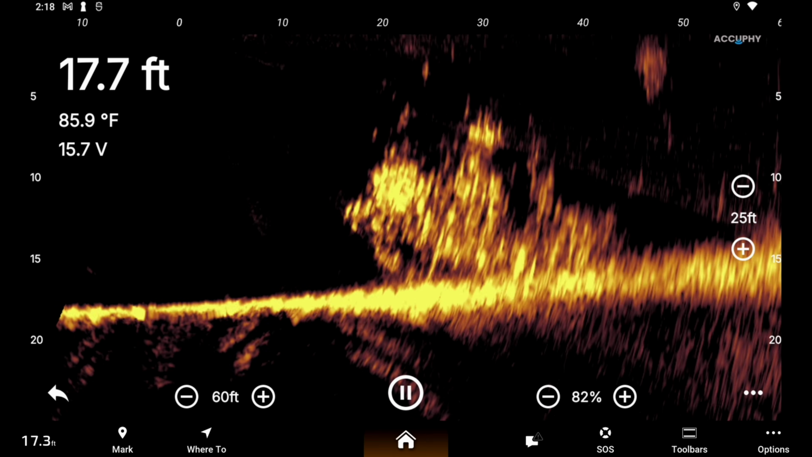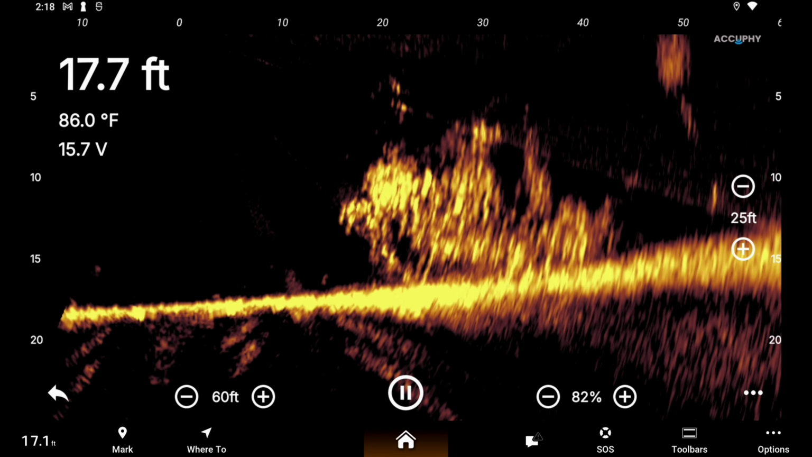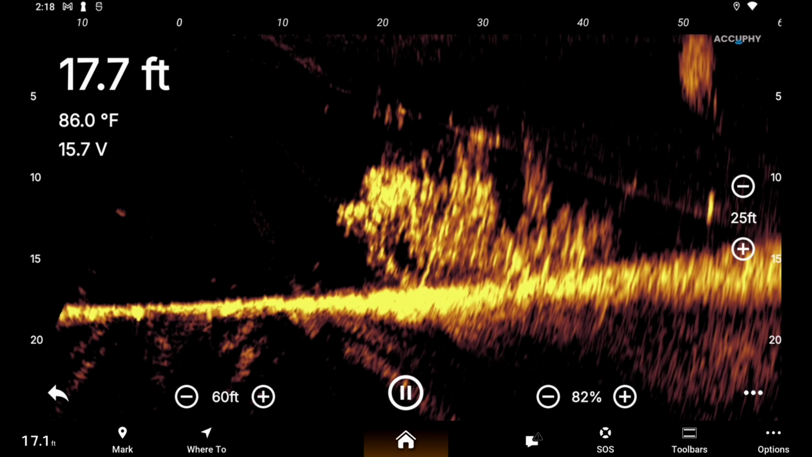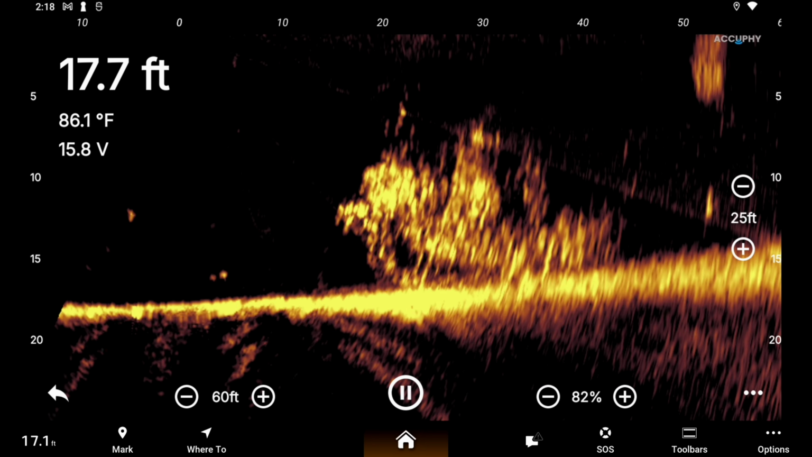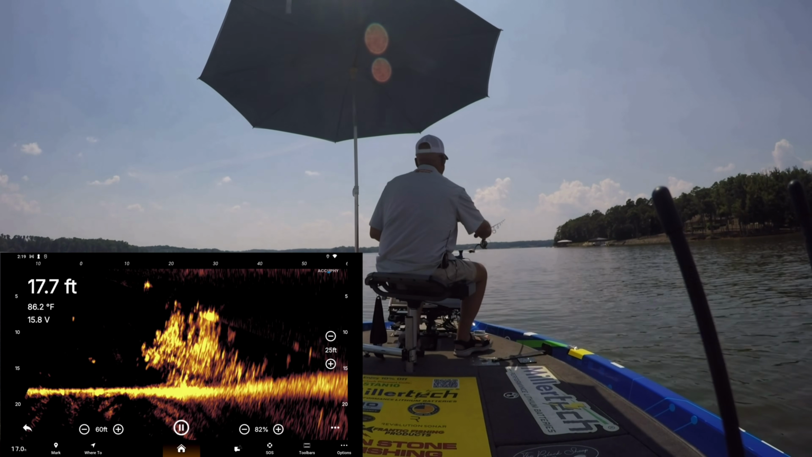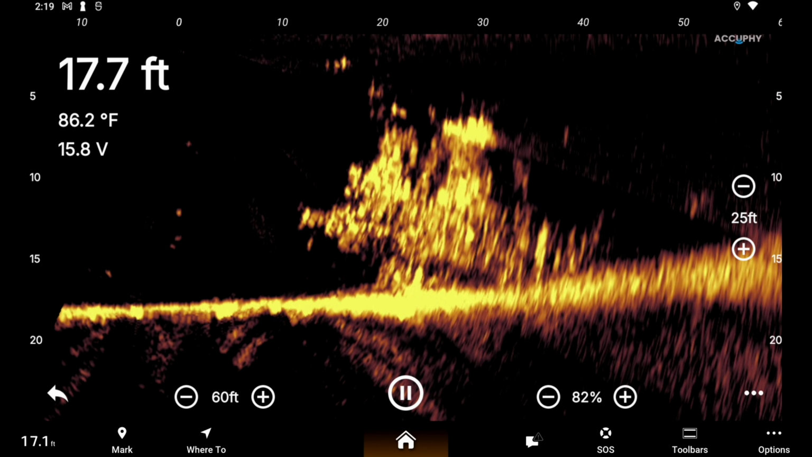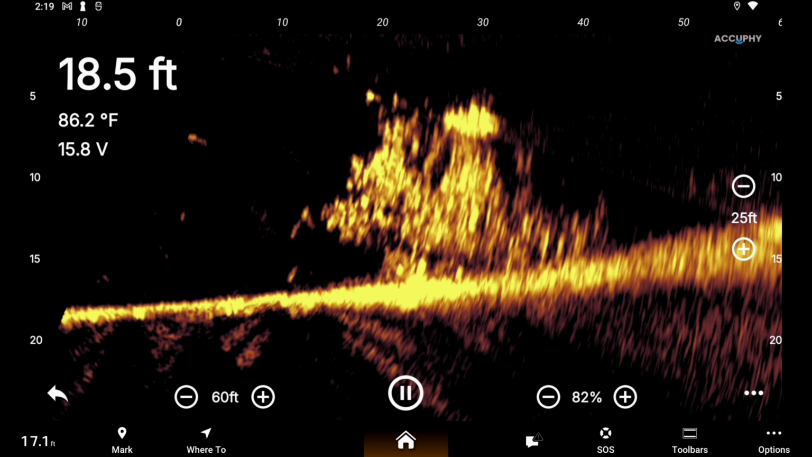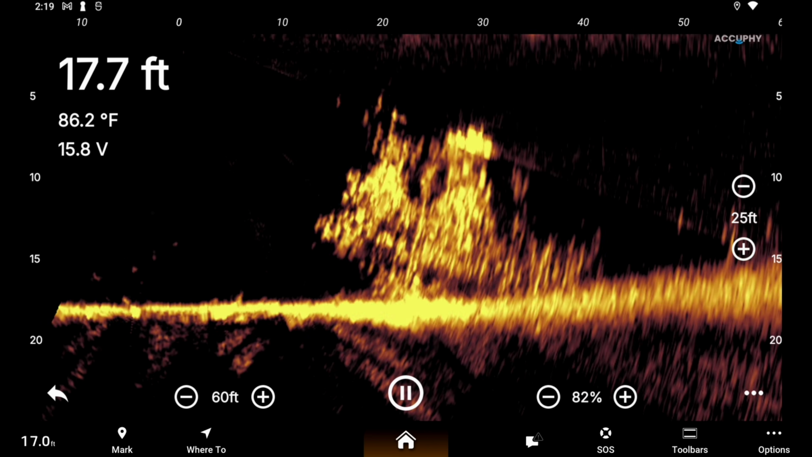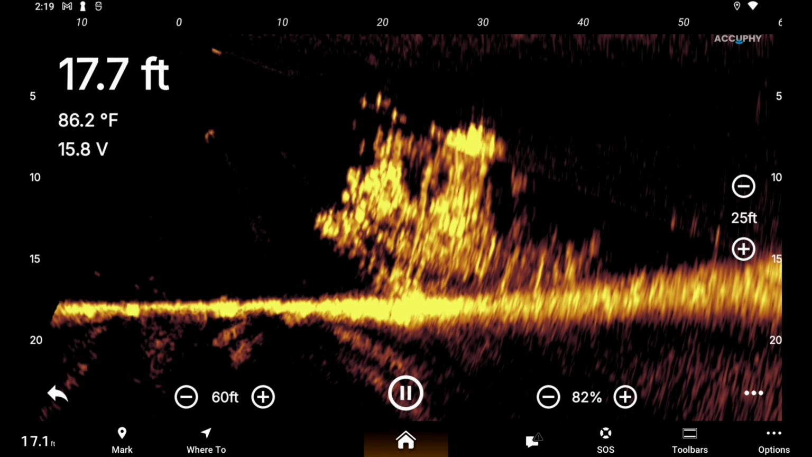We're coming in at 30, right on top of that brush pile. There he, he had it. I pulled on it. Let's try it again. We're at 40 again, or 39. Let it fall. I tell you, this thing's great. I'm impressed. It looks way better than what it did when I was back out here with the 1.73 software.